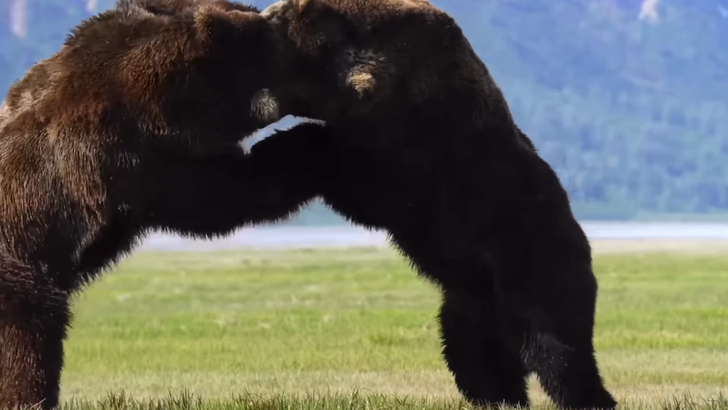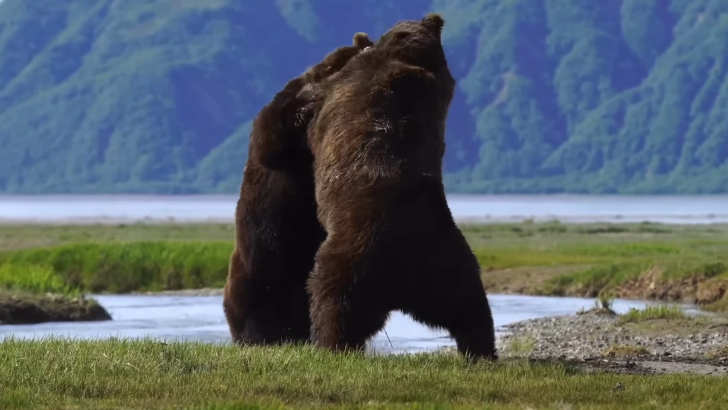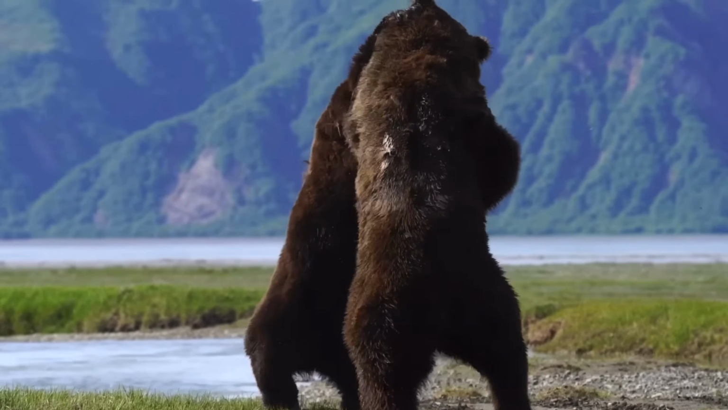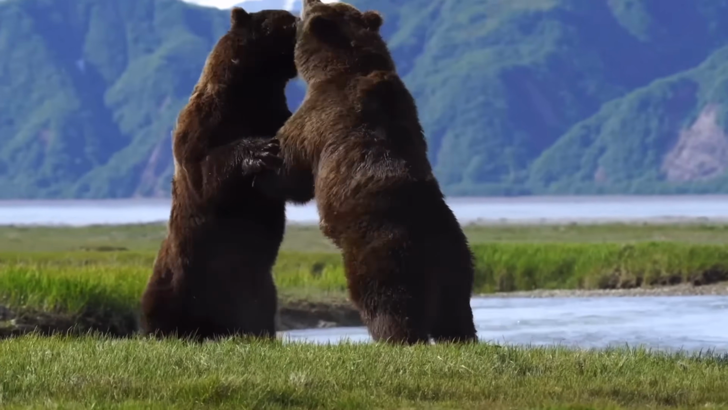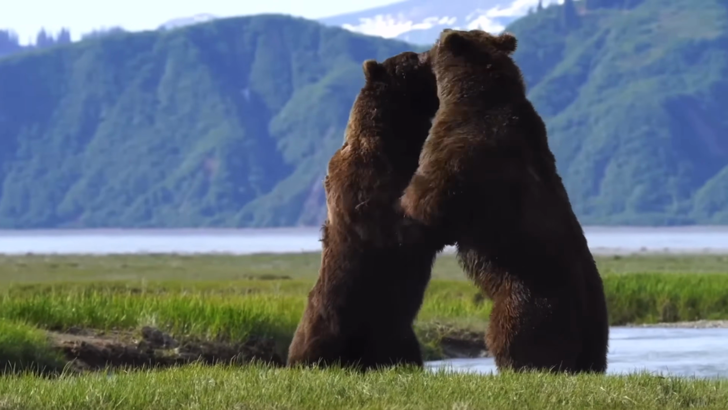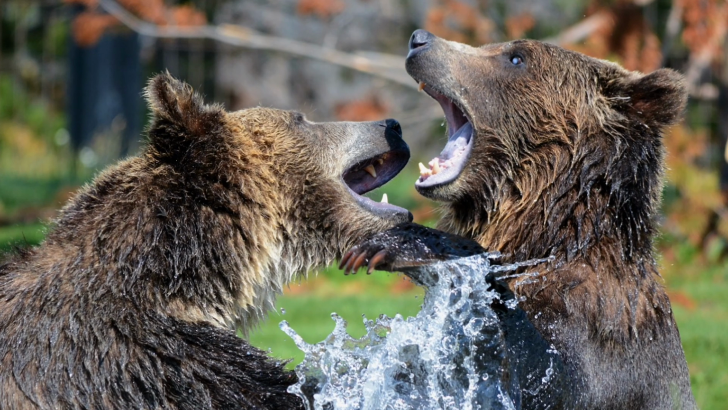This HD up-close footage of this intense bear fight is captivating. It's so scary to see the immense power of these beasts. They just fight and fight, never giving up, pulling out chunks of hair and even flesh with their sharp claws and teeth. Such a truly gruesome fight.